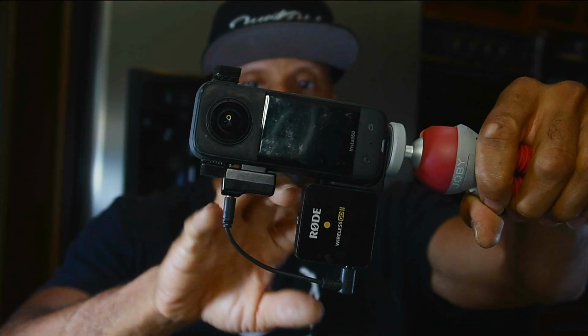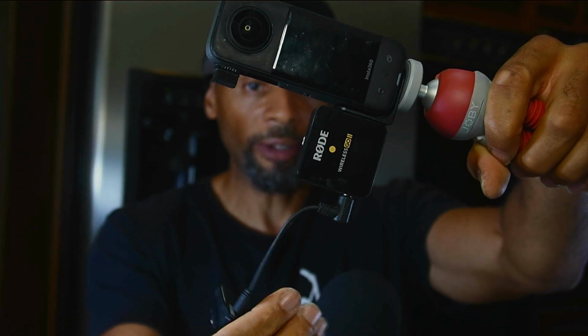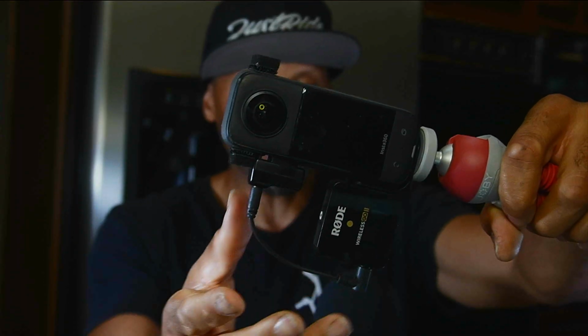Another thing is that when you have this added stuff on there, if you ride too aggressively, this can actually pop out. I've had that happen to me, but there's a quick fix for that. You just put some gaff tape on here, wrap it around, and then you'll be all right.